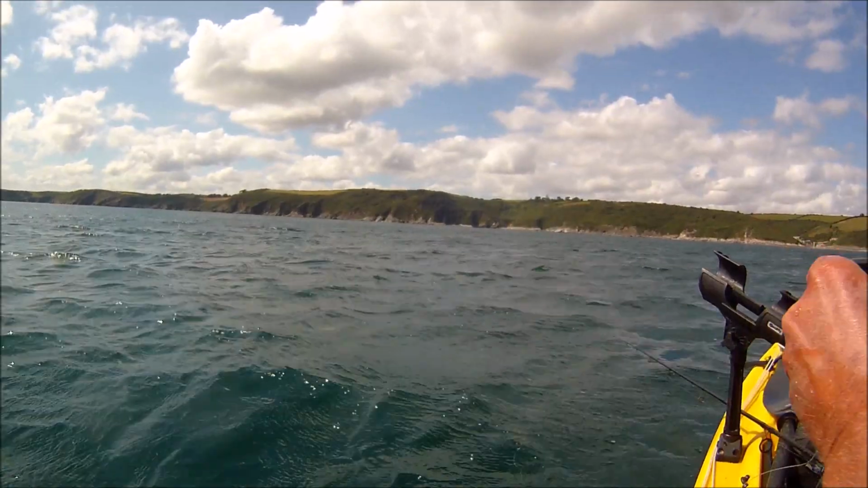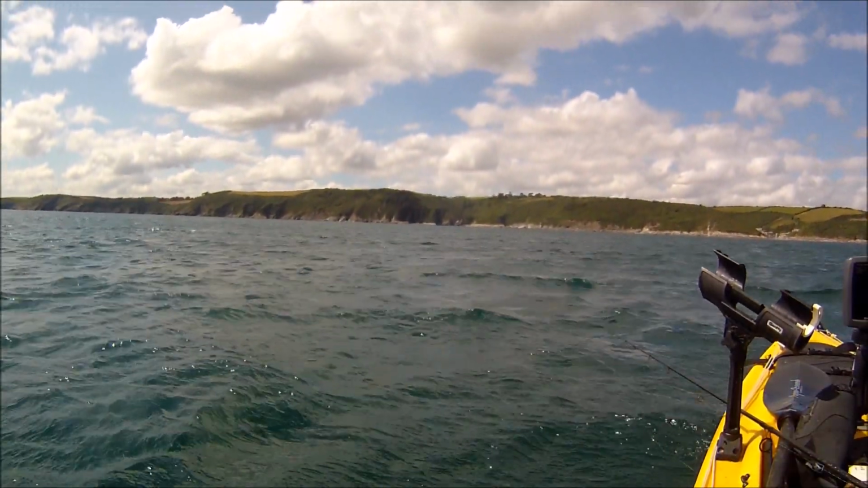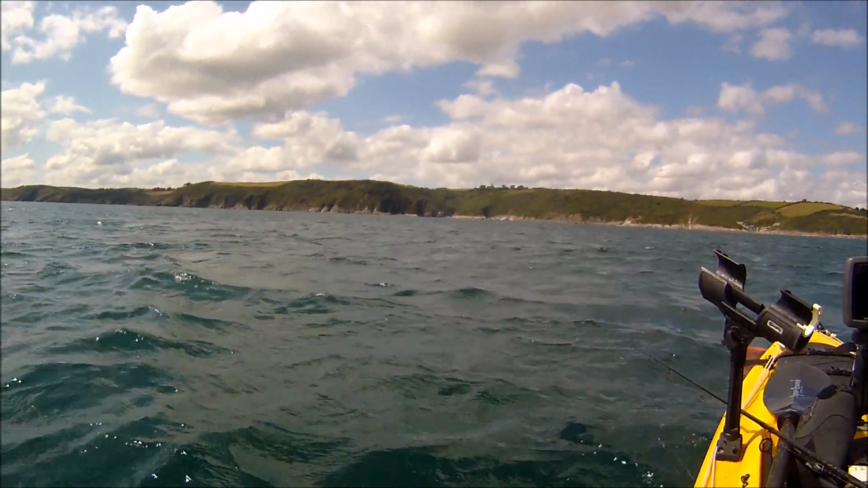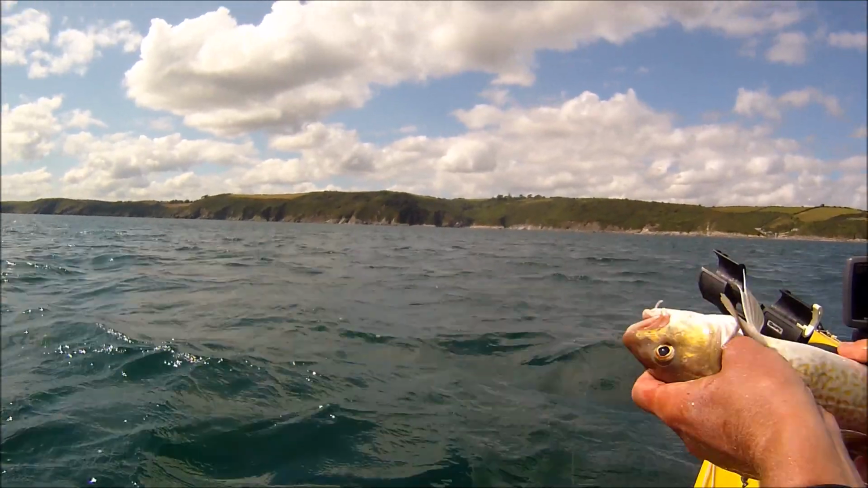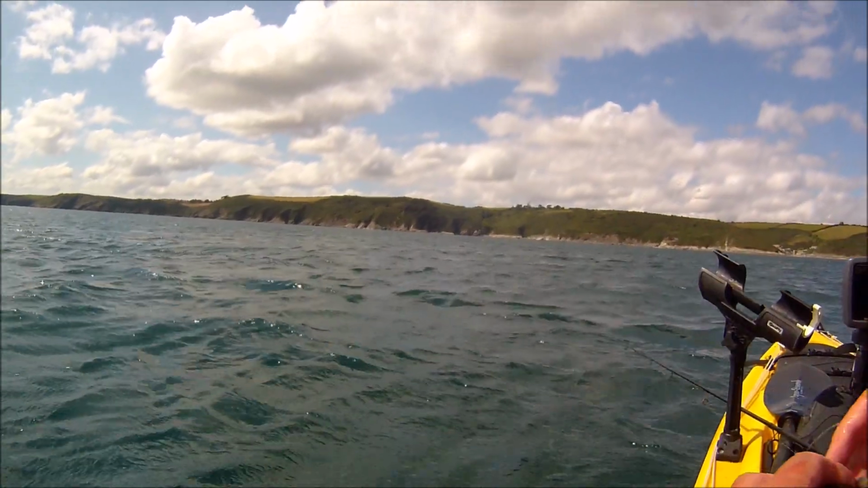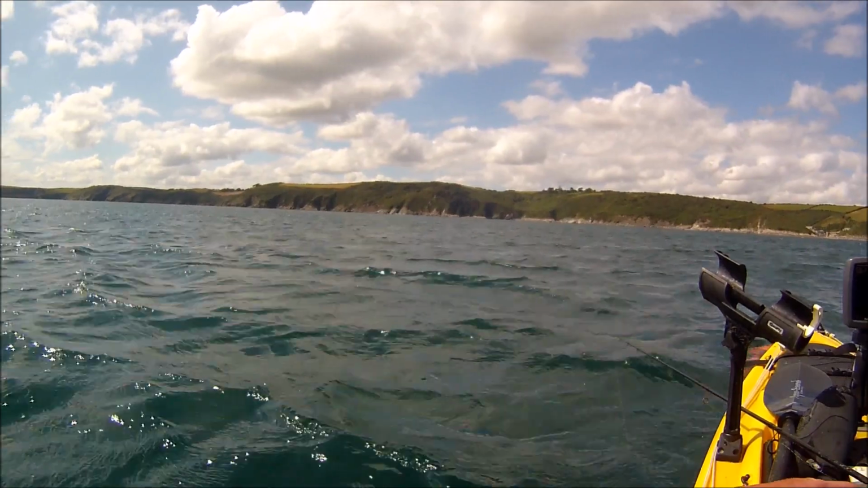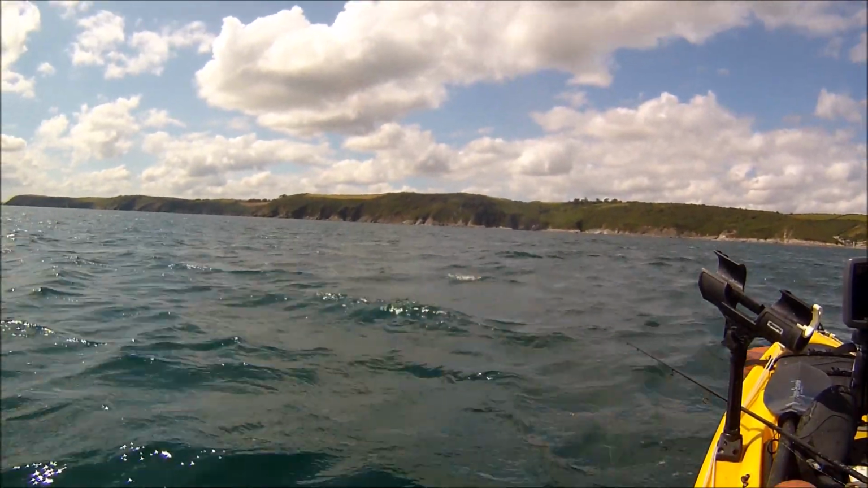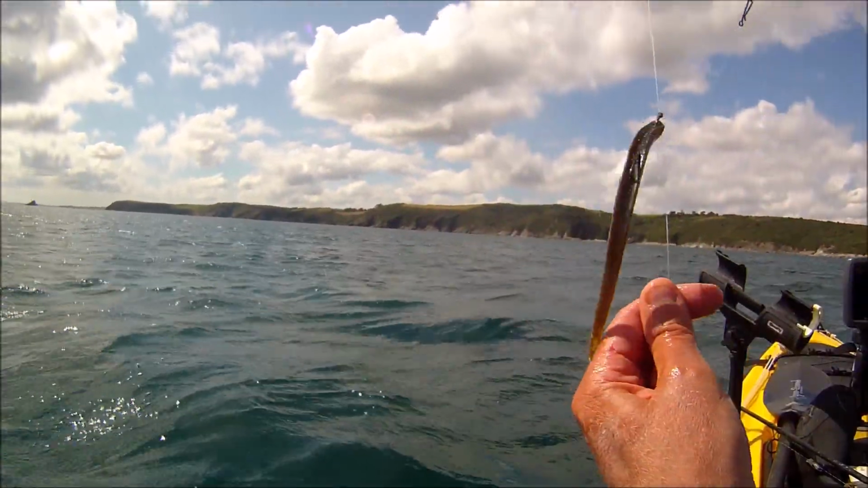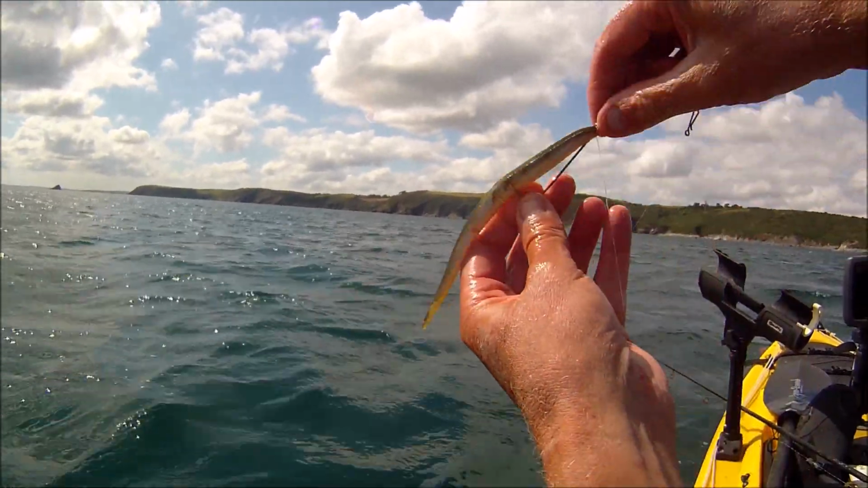And that's caught on the flyer, which is fished about a couple of feet above the jig, and I've just got a sluggo on a weedless hook, and that's what both of those were caught on. It's just a flyer fish with a drop shot knot, and a weedless hook.